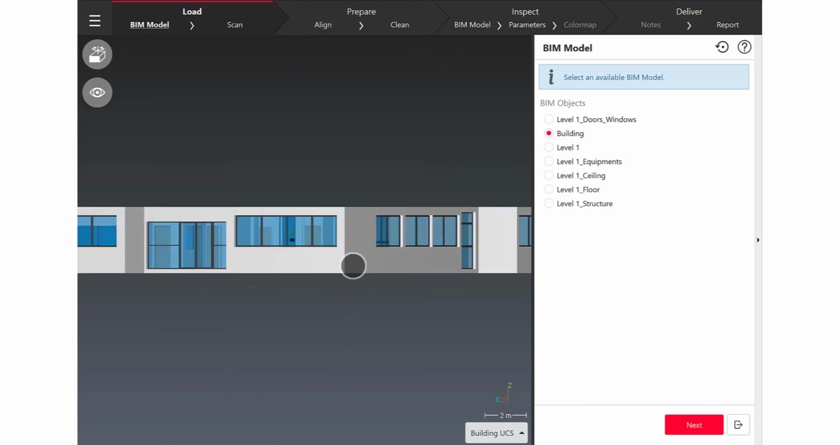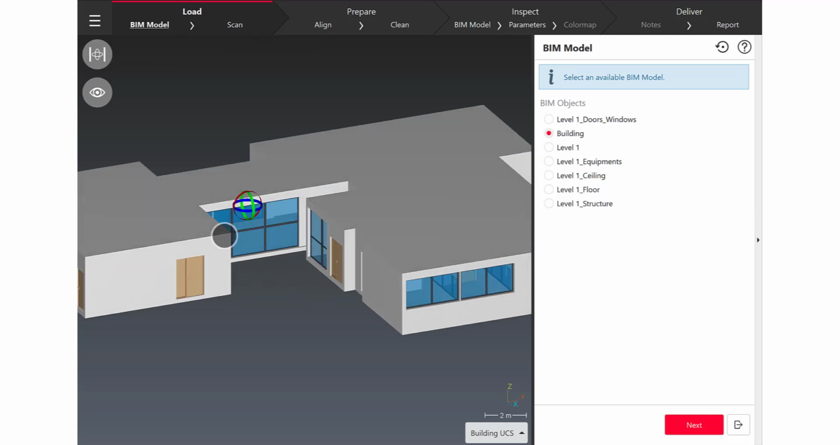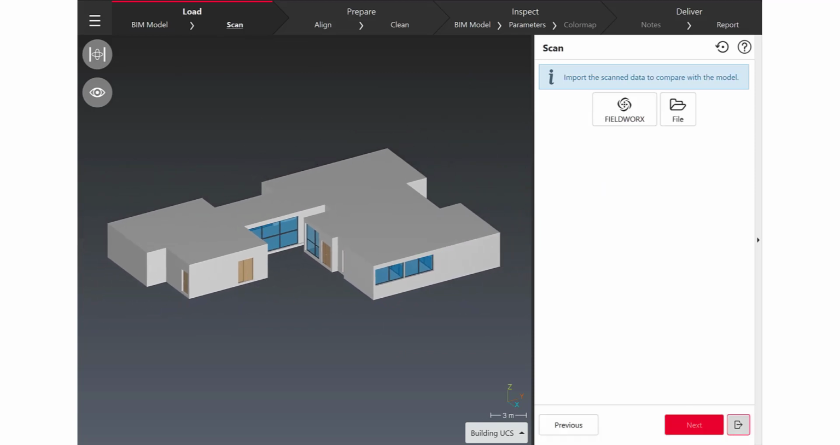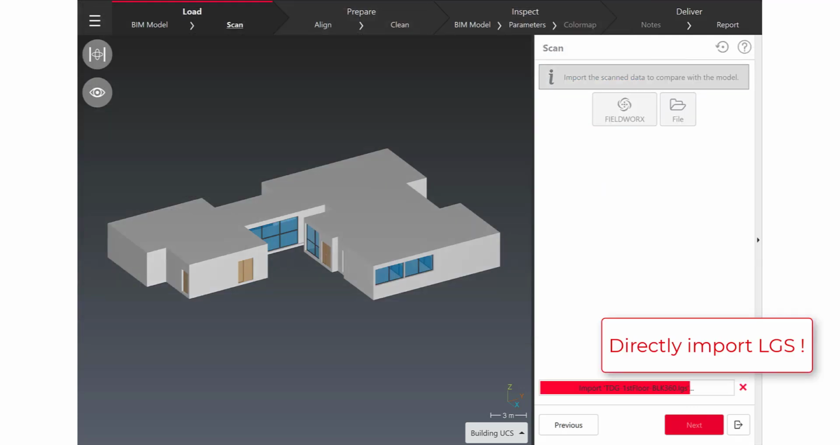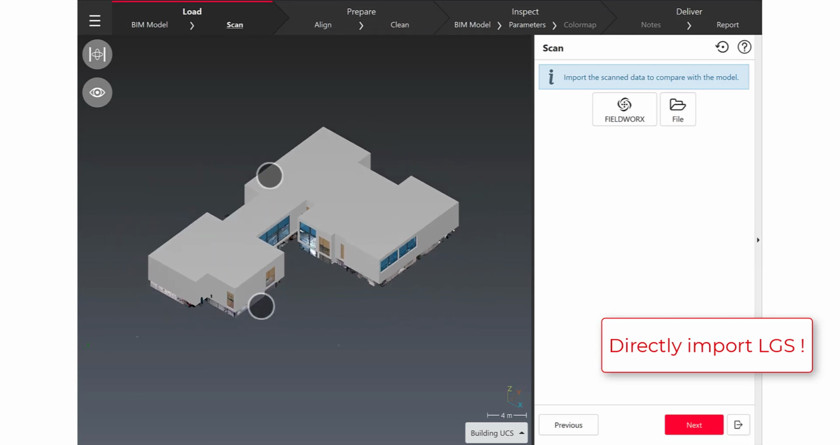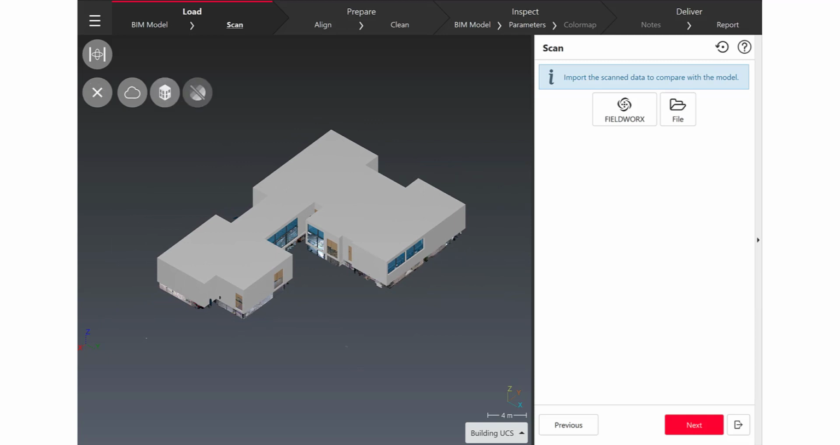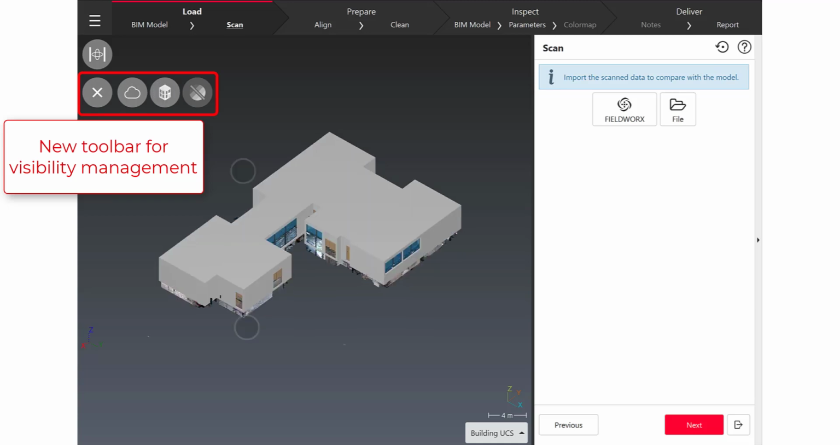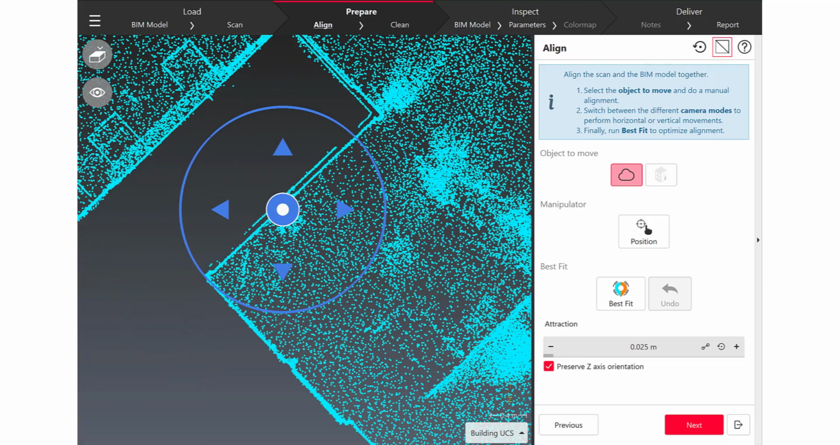I can also benefit from the new camera modes that I'm showing here just to check the contents of my 3DR projects. And this is easy to move forward in the workflow. I'm just clicking next, and now I'm loading the scan before launching the comparison. I can do this step directly from Cyclone Fieldworks, but also I can load a local file like LGS, E57, PTS, and check the contents with the new visibility toolbar.